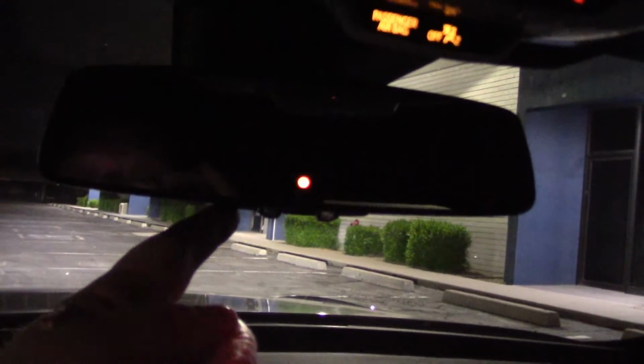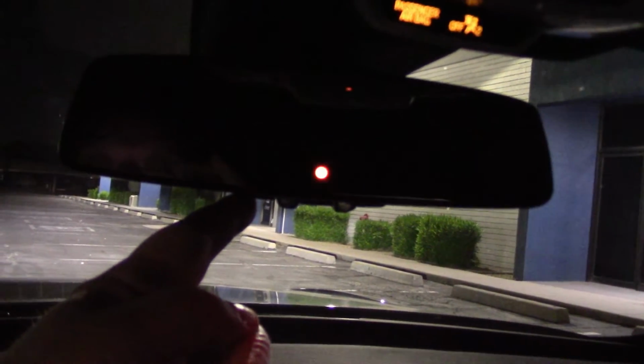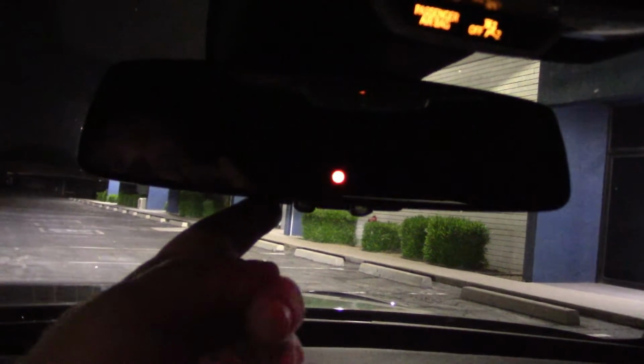I can't tell if these auto-dimming mirrors have a disconnect switch. A lot of buttons here don't seem to be doing anything, except blink, and I don't know why it's blinking. I'll have to find out a little bit later.